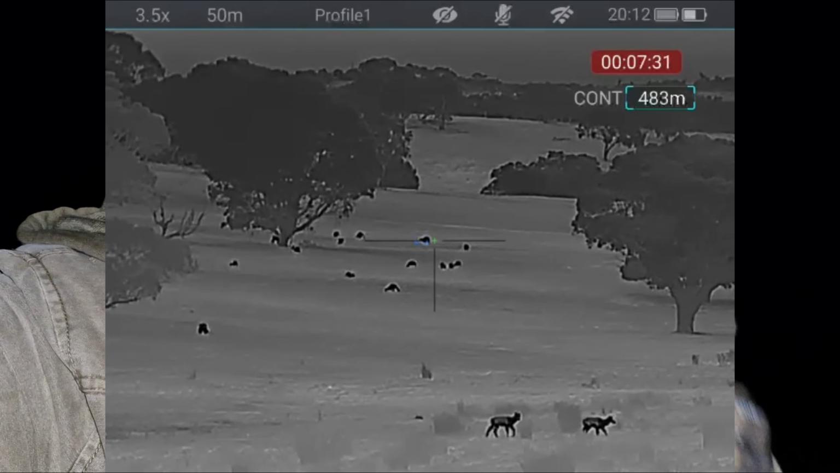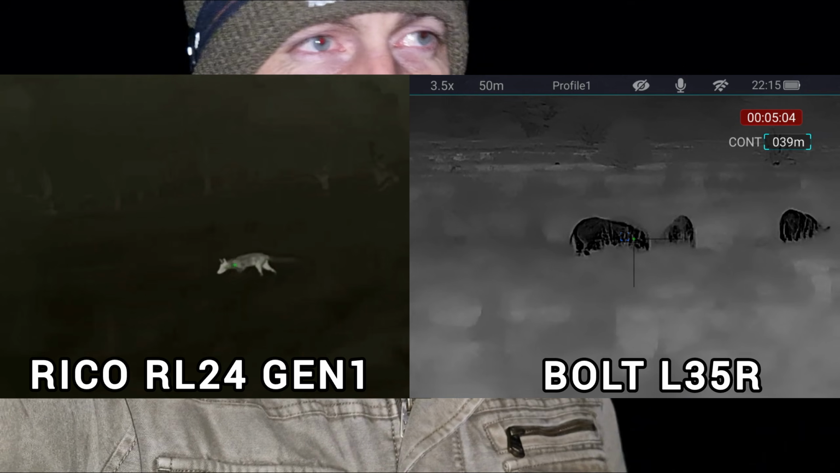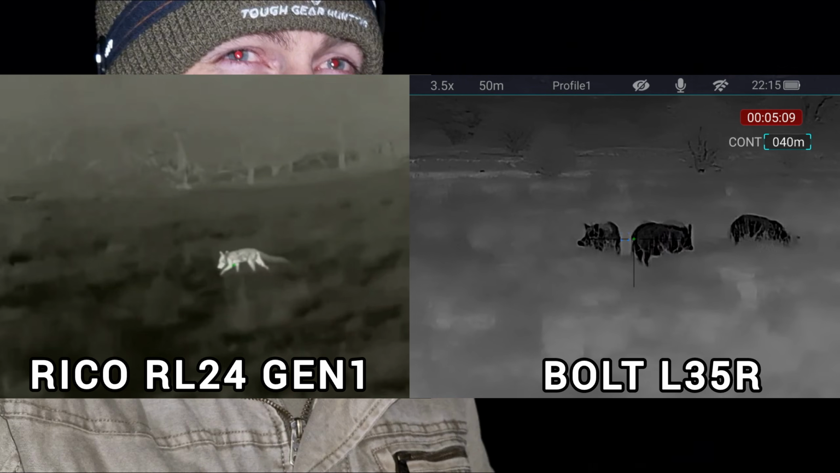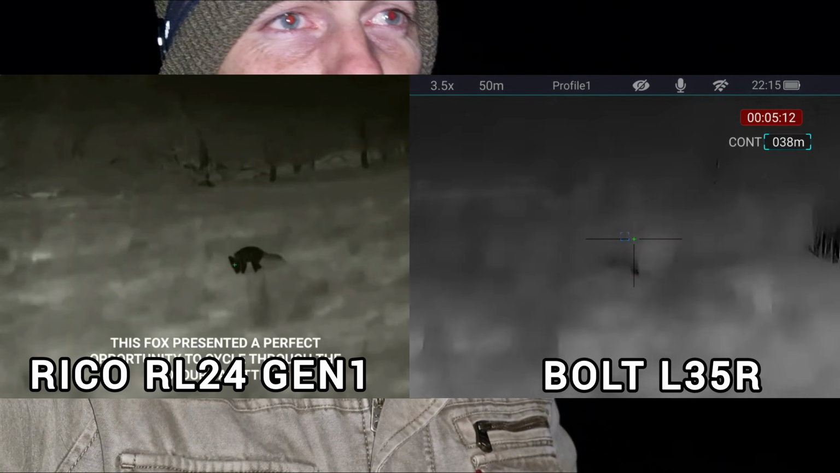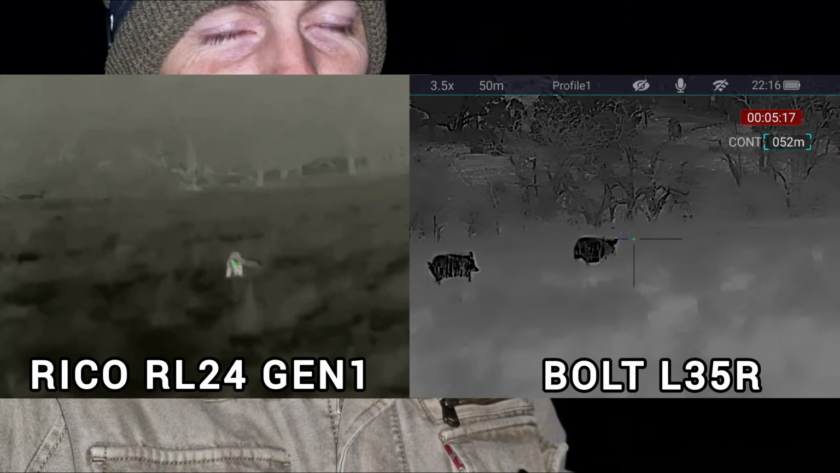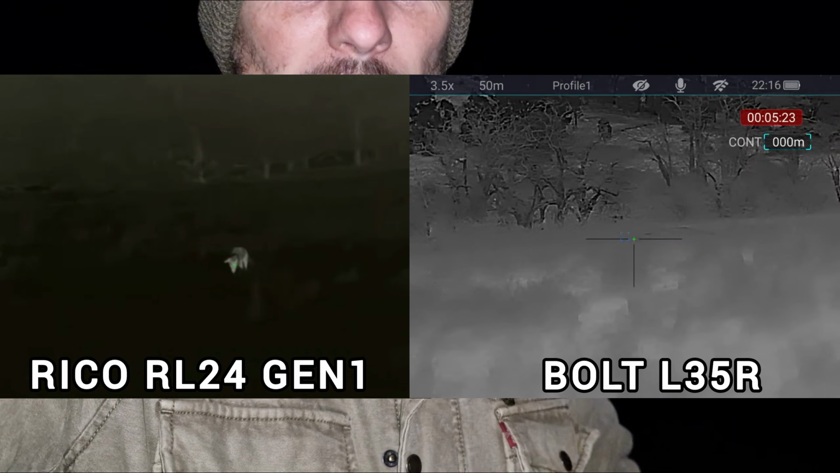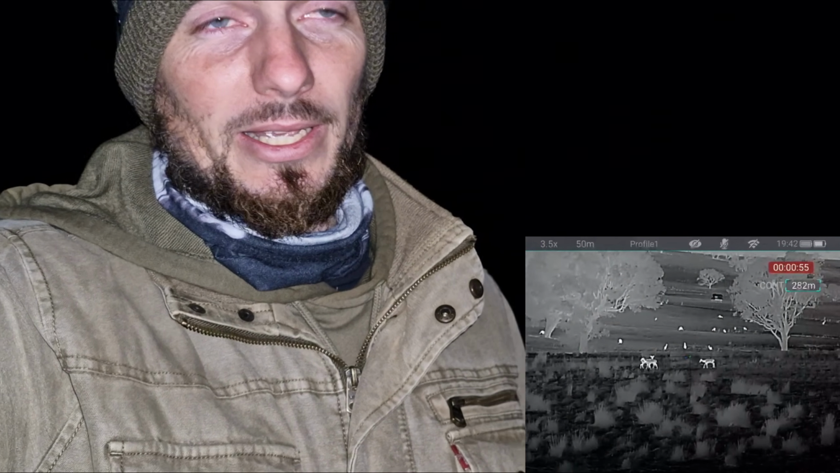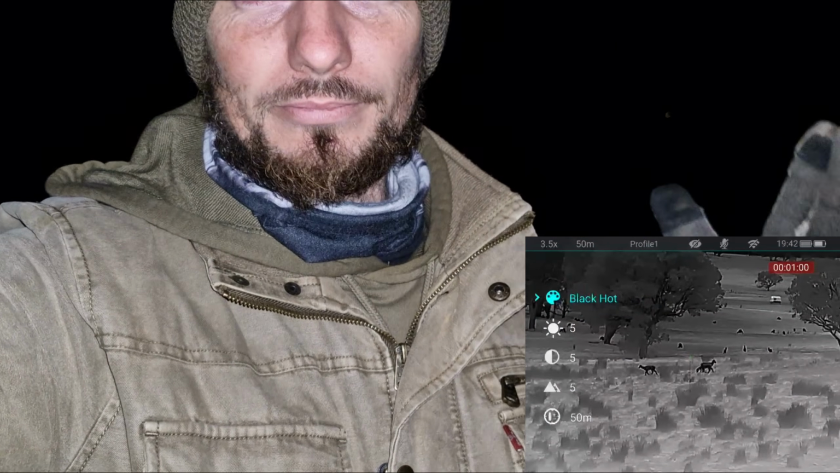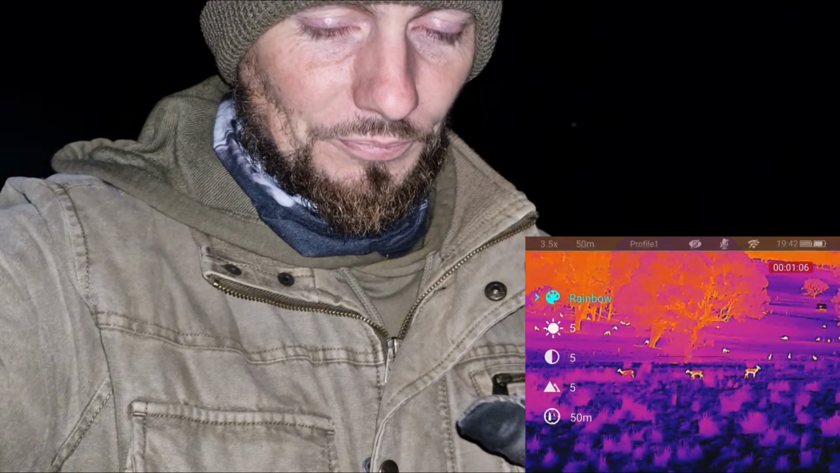Look, I don't really know what to compare it to. The last scope that I ran that was a 384 sensor was the Infiray RL42, and that was going on 2 years ago now. So apart from the L35R that I have in the Lumi, that's the only other thing that's a 35mm lens with a 384 sensor in it that I can compare it to. And look, I was pretty happy with the image in that, and I've got to say, I'm very happy with the image in the Bolt. So that's a pro.